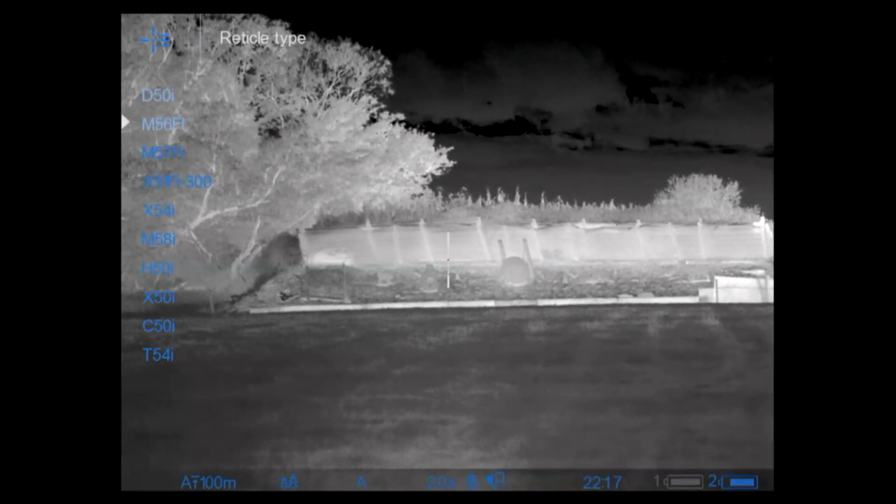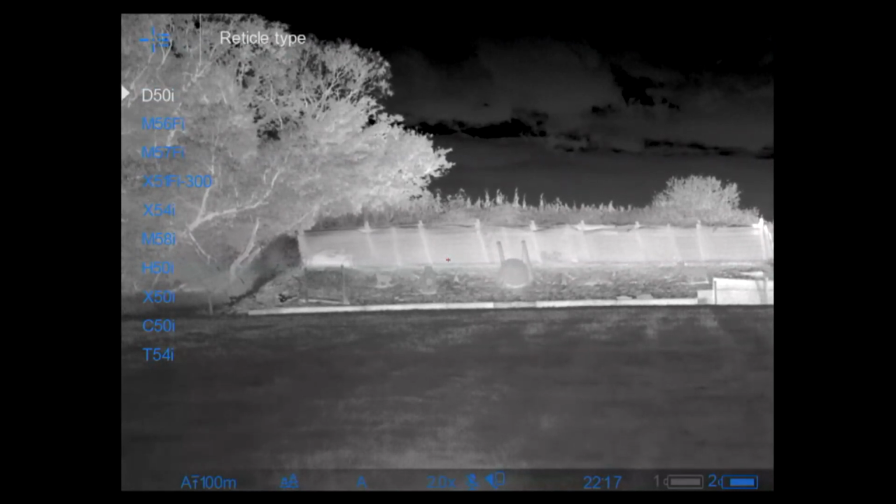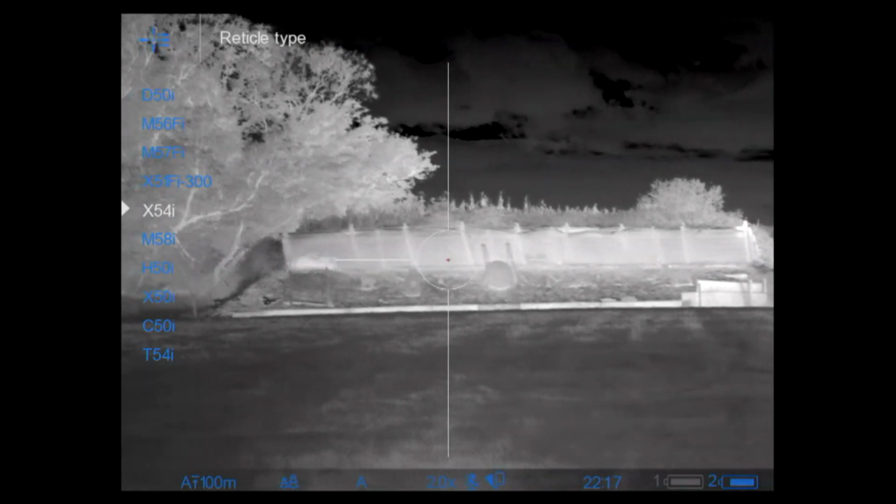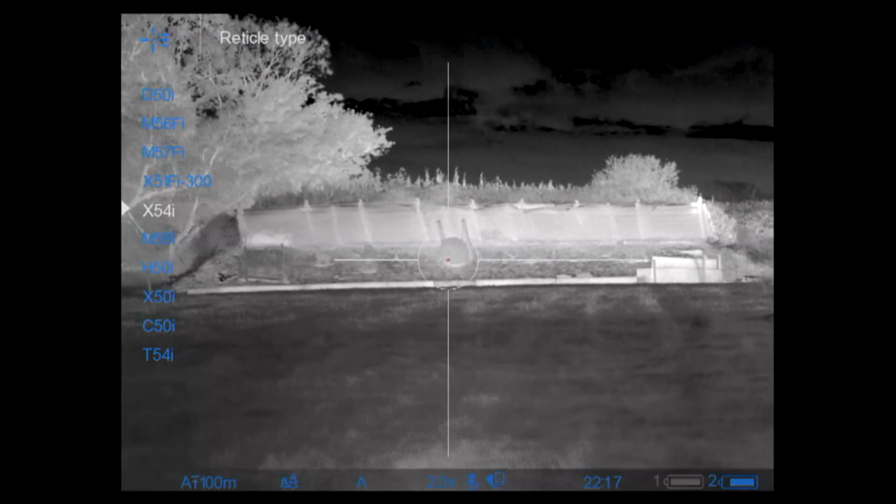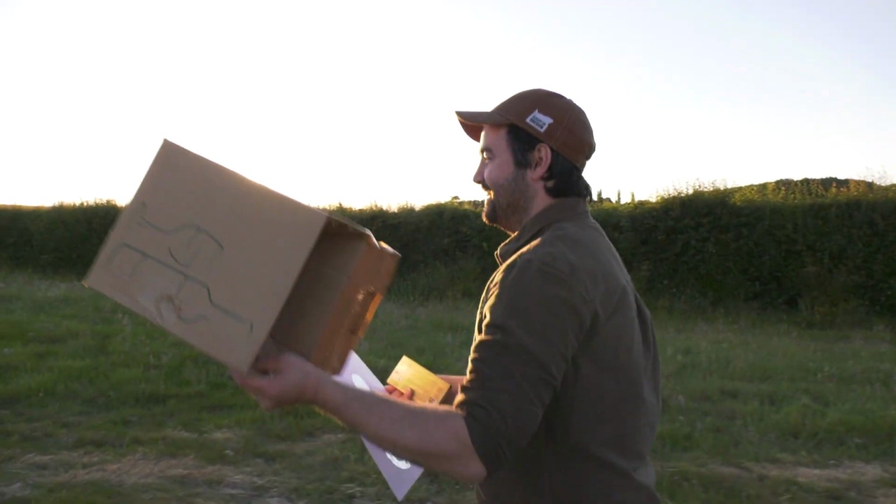So I can customize which reticle I want to use. As you can see here, you've got a dot, you've got a small cross there, and you've got the circle around there with an open middle, which is quite easy because then you can fully see your quarry or your target without any interference. Like a Christmas tree, all sorts.